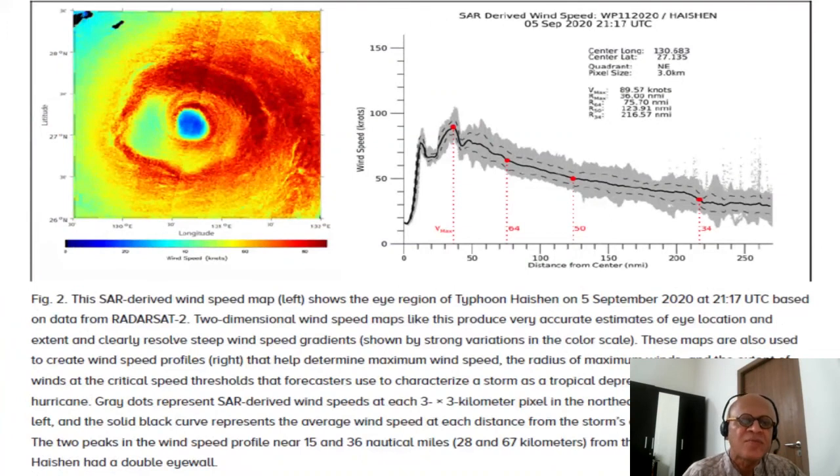Here is more detailed data. So this is showing wind speeds here going from 0 to more than 80 knots, almost I think almost 100 knots here. This SAR derived wind speed map shows the eye region of Typhoon Haishen on 5th September 2020 at 21:17 UTC based on radar data from RadarSat-2.